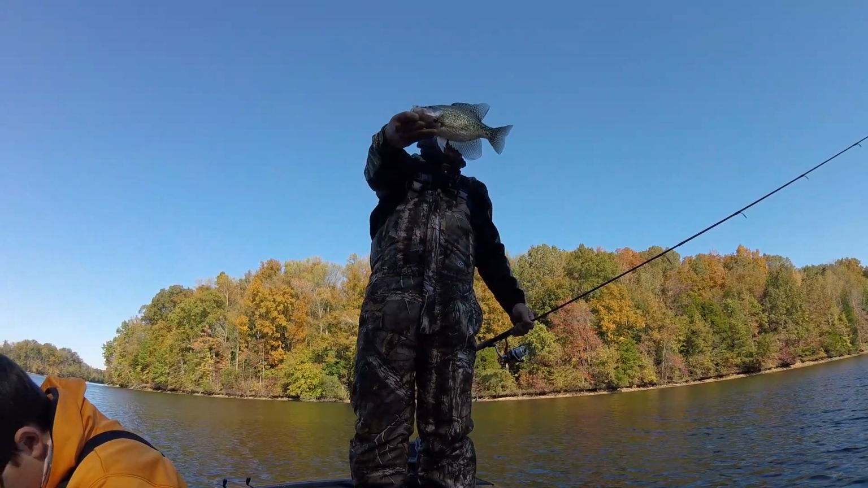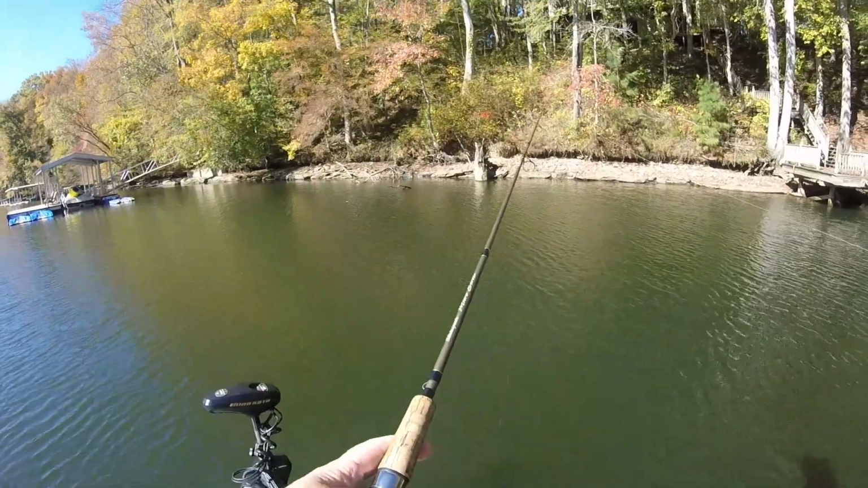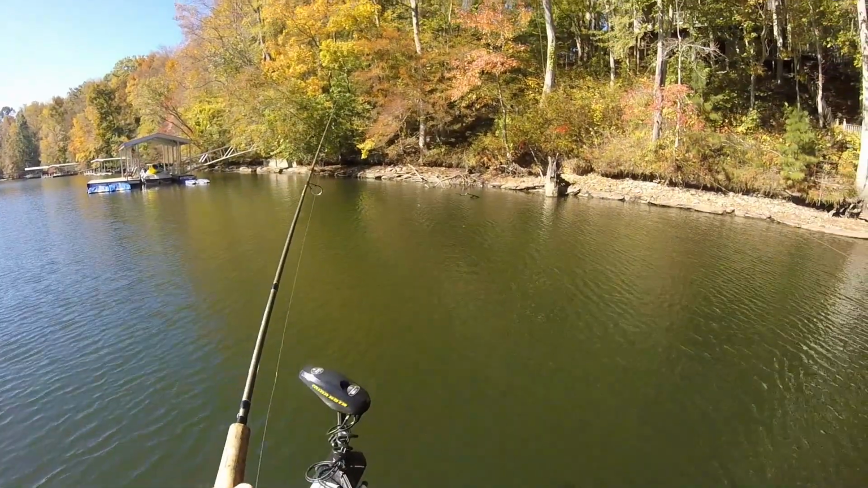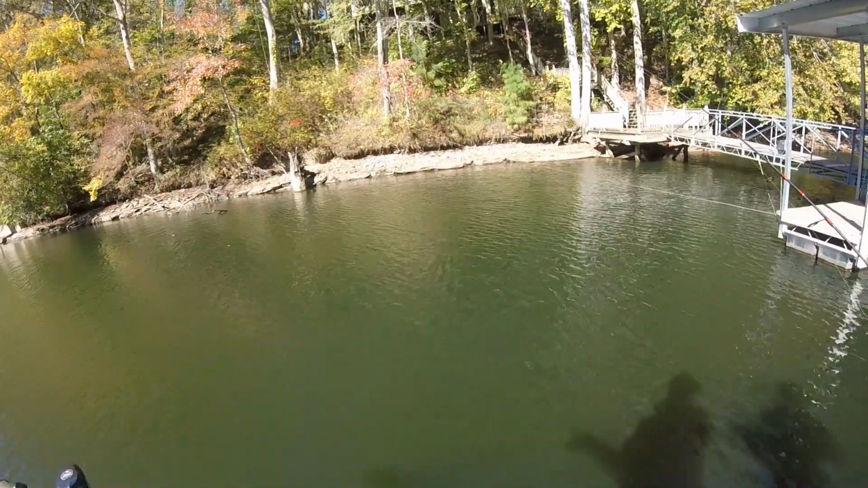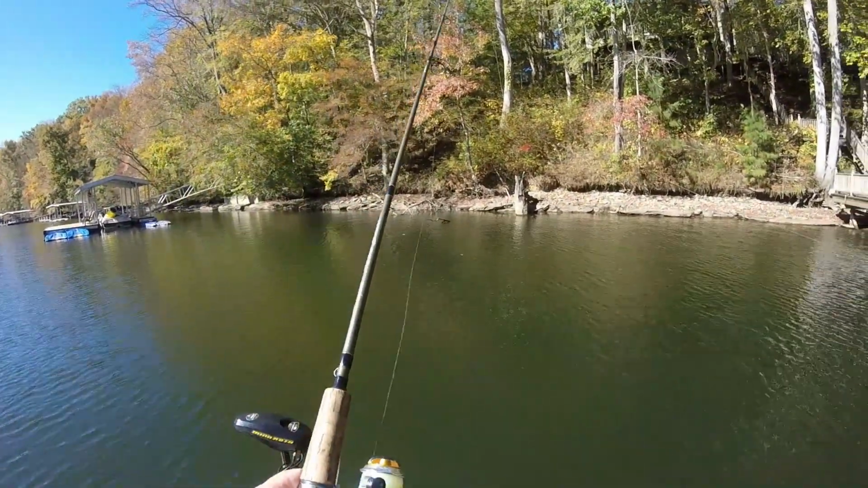Probably 11 inches or so. We got limage right up under us. Oh my gosh. That would have left a mark.